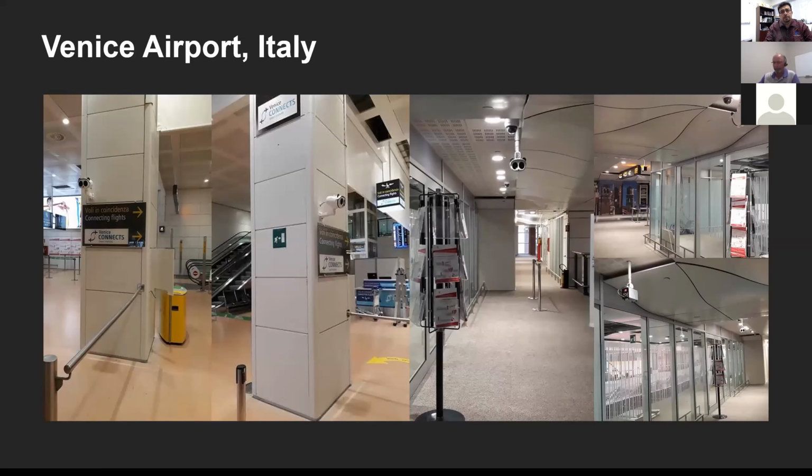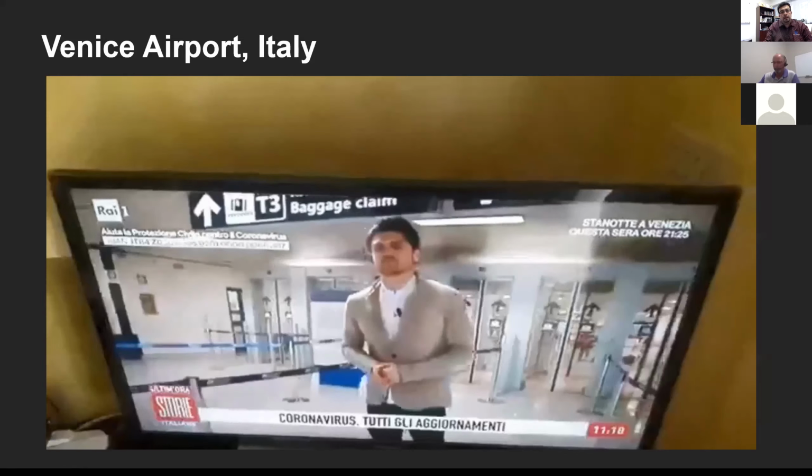This is the deployment of the camera. So you have a camera on the wall mounted in an entrance, and you have a black body on the opposite side. These are about 10 to 12 feet away. So the camera has its reference being the black body hanging from the ceiling and the camera being mounted. So this is one of the deployments in Venice airport.